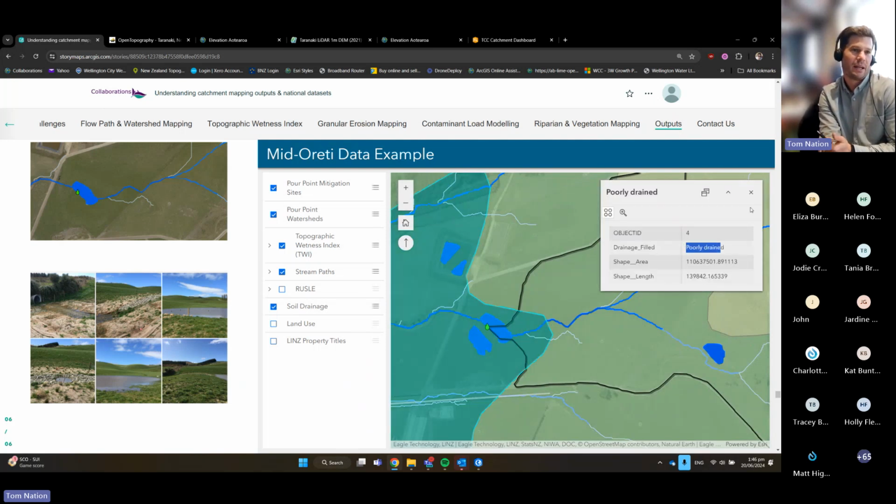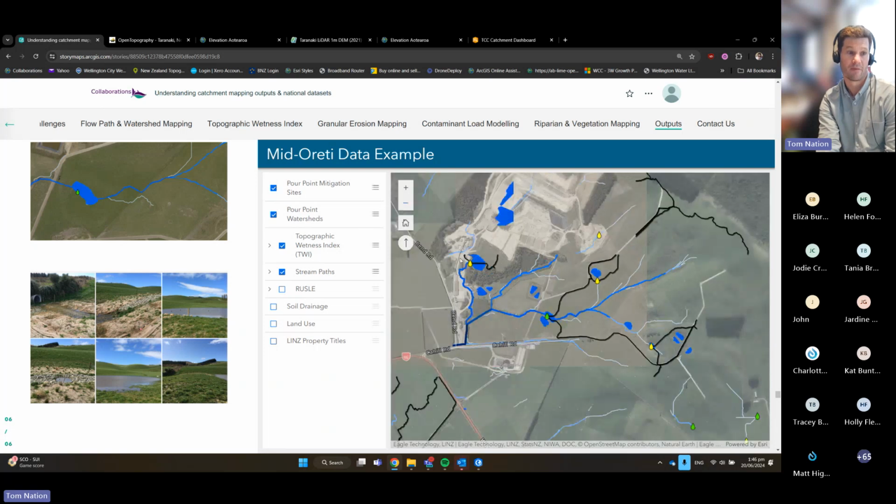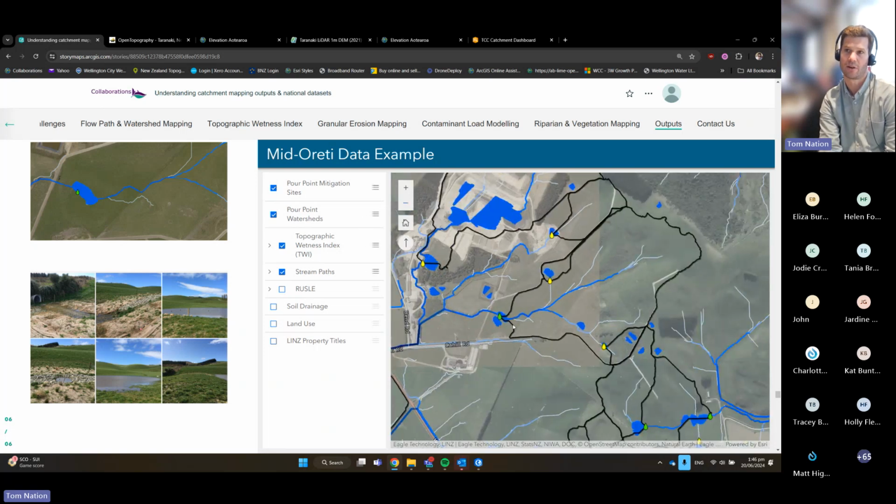Poorly drained, this is where combining high resolution data with more coarse grained national data sets, we have some, not issues, just inconsistencies there, but still it's a very powerful output and a really great next step for us into moving into this side of things, and all stemming from that great LiDAR base data set.